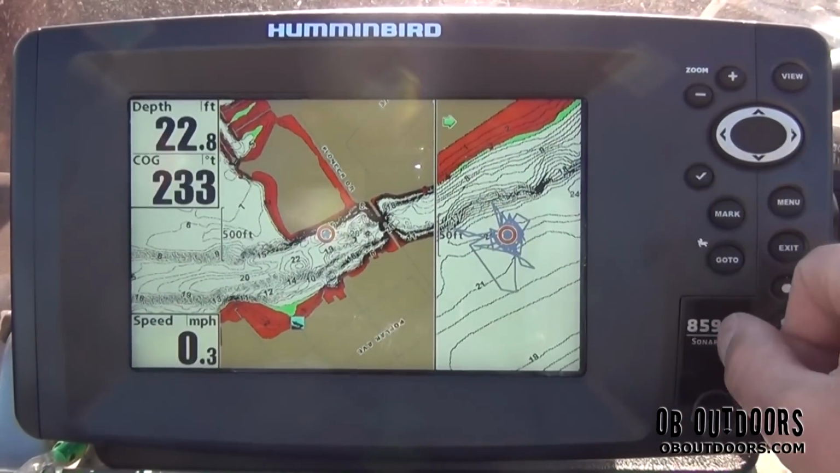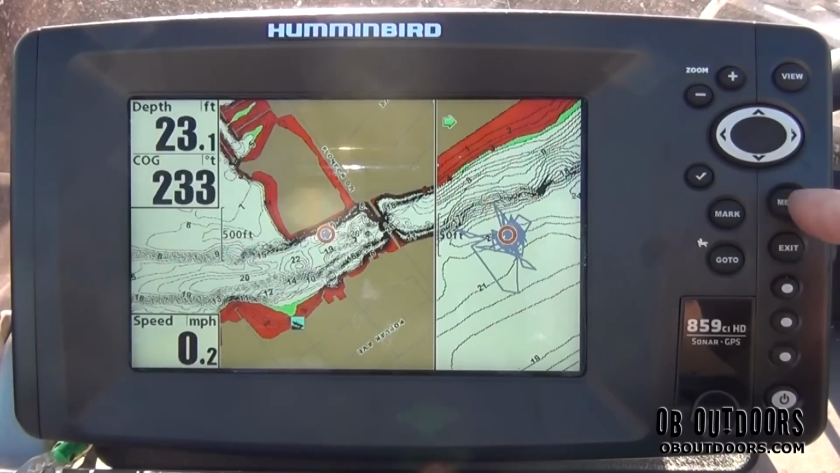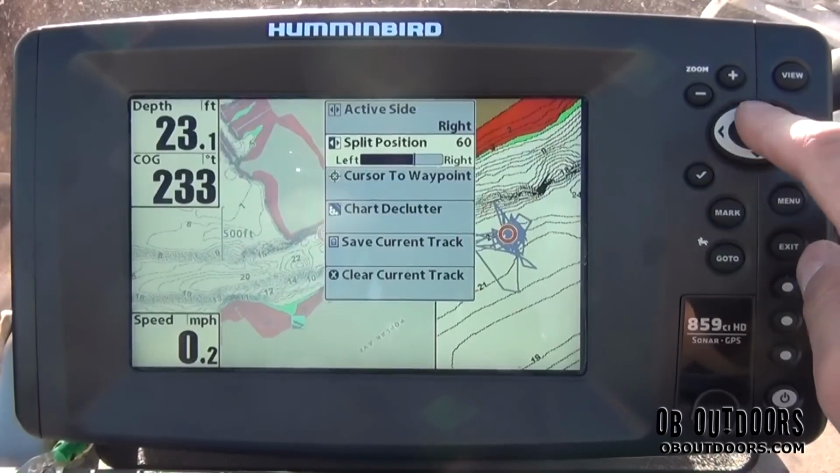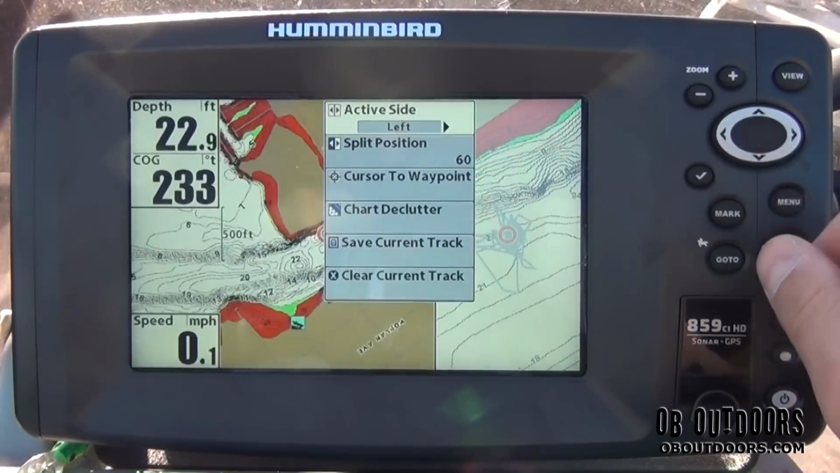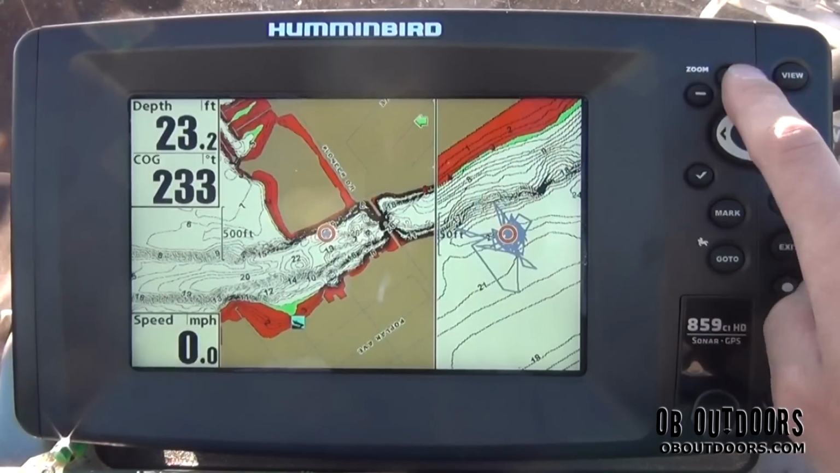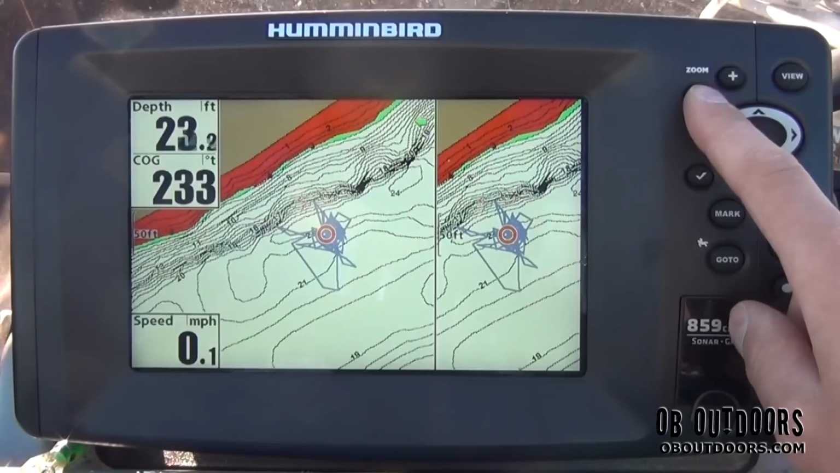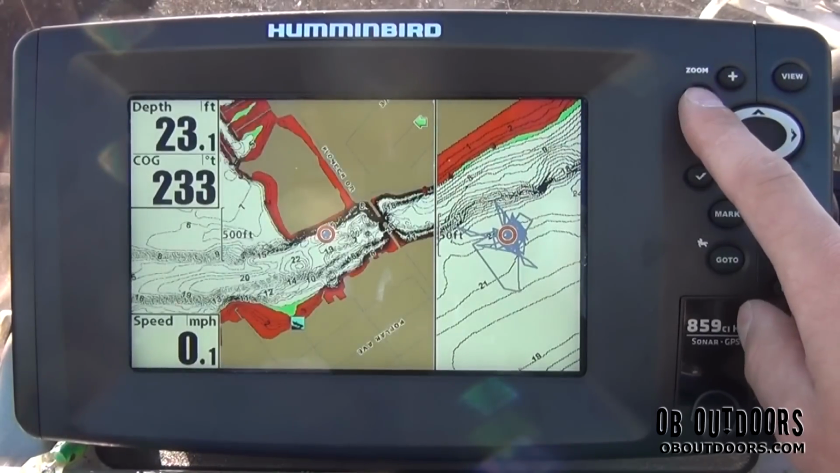But say you want to do something with the left screen. This is going to be the same thing with the sonar and everything. You're going to hit menu, move up to your active side, and select the left side. All right, that's your active side. Exit back out, and now you can zoom in as much as you want to get a more overall picture.